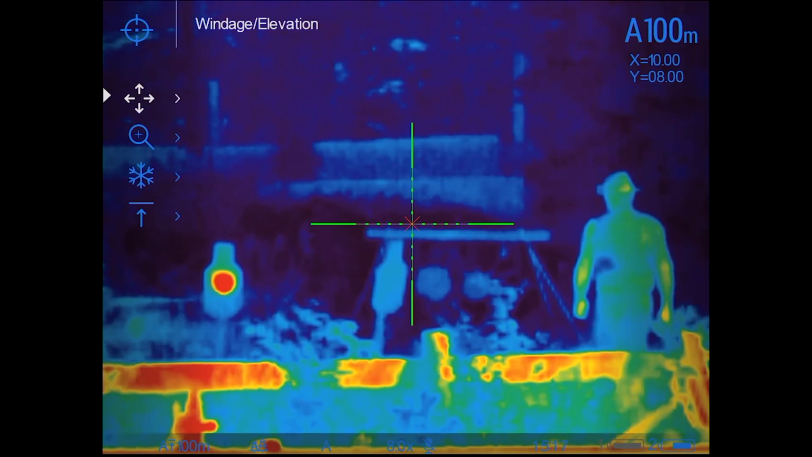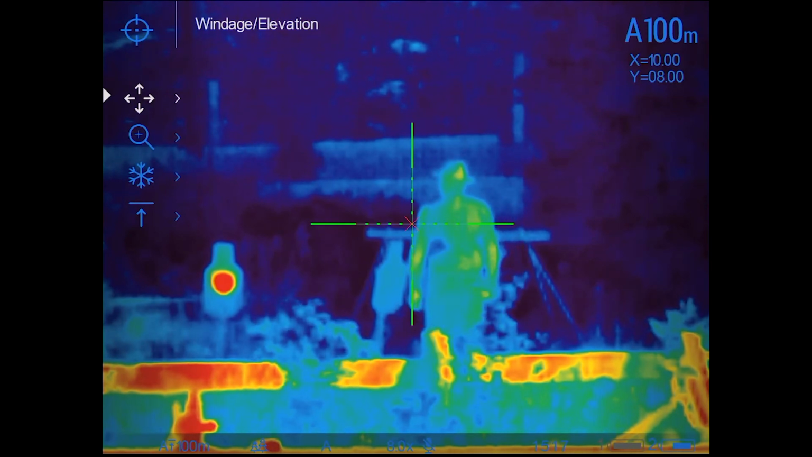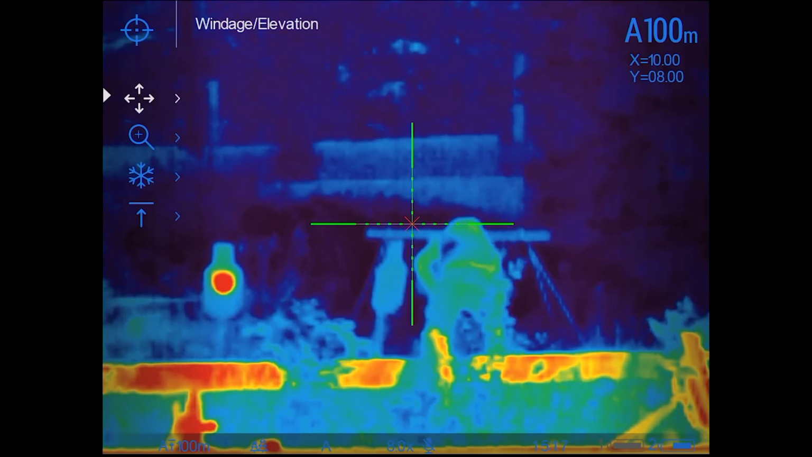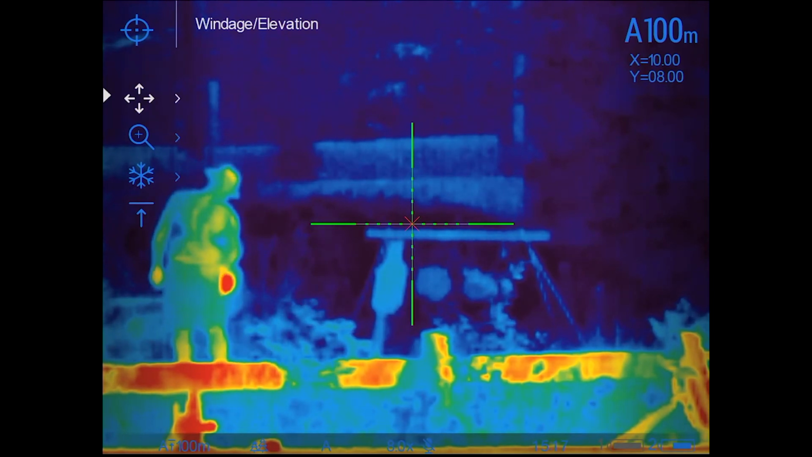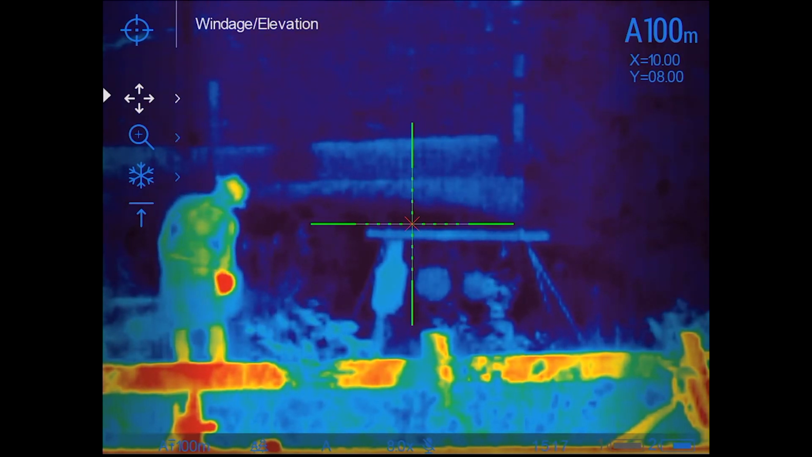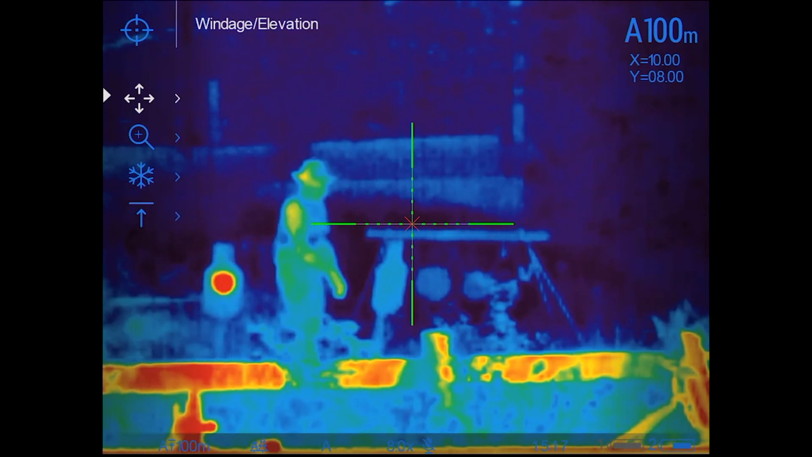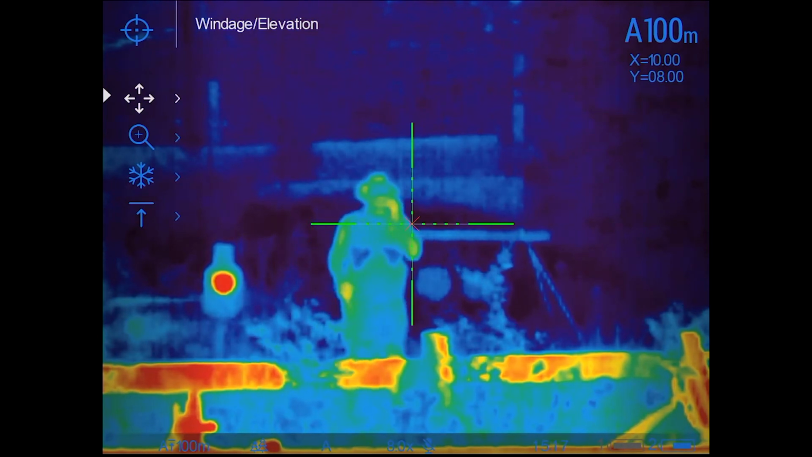I accidentally left the scope on, so it caught me waddling down there to 100 yards to check the target and repaint over it. So I'm spraying that orange paint on the back, actually on the front and back target. And once you get it sprayed up, I'll waddle my behind back 100 yards back to the firearm, and we'll do it again.